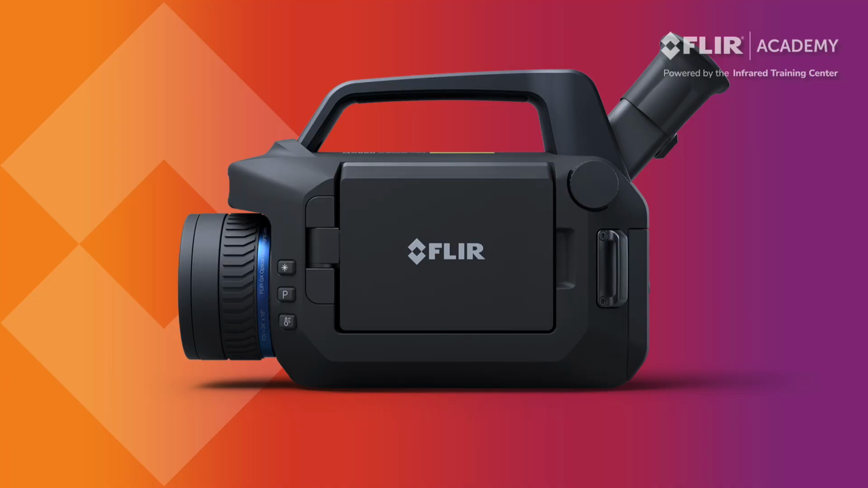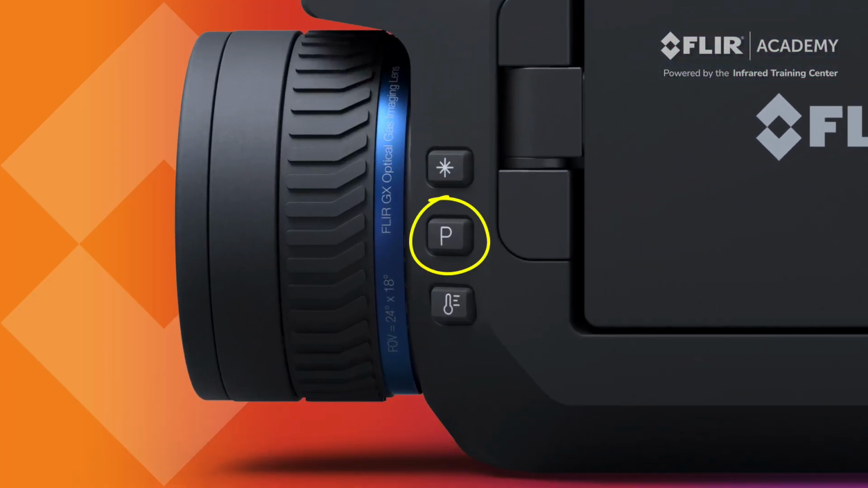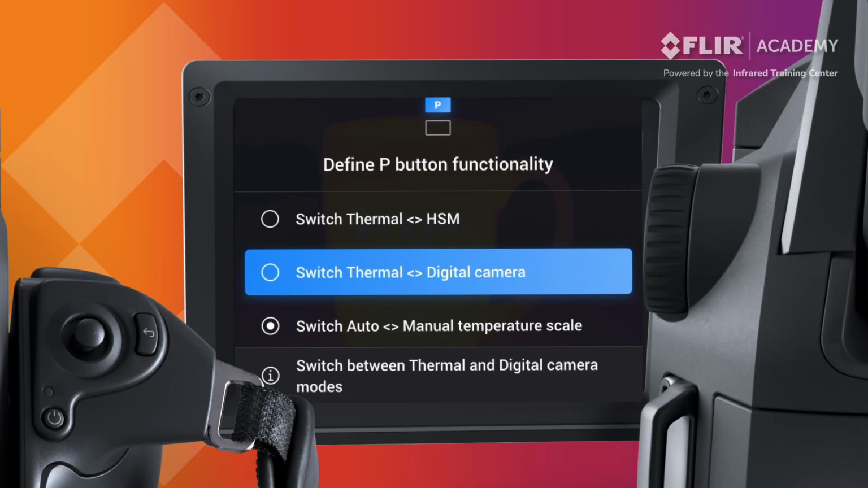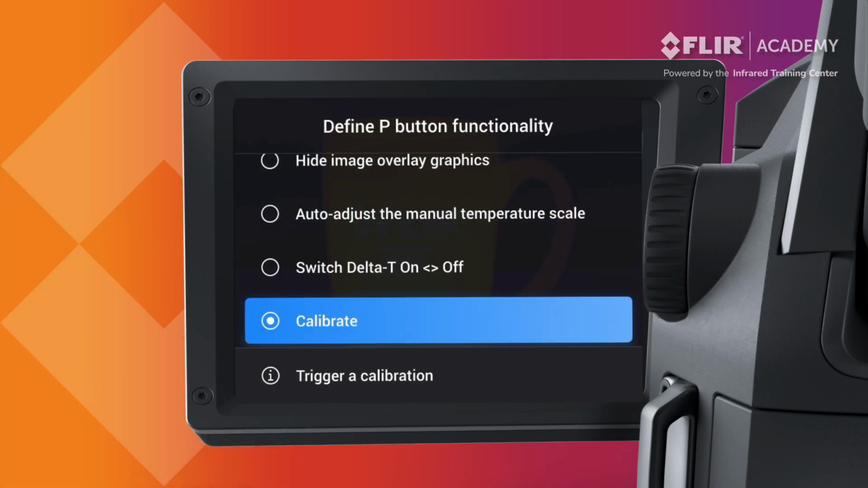This function is available via the Programmable button located on the side of the camera. To enable this option, hold down the button until the functionality menu appears. Use the joystick or swipe along the touchscreen to navigate and select the option for Calibrate.